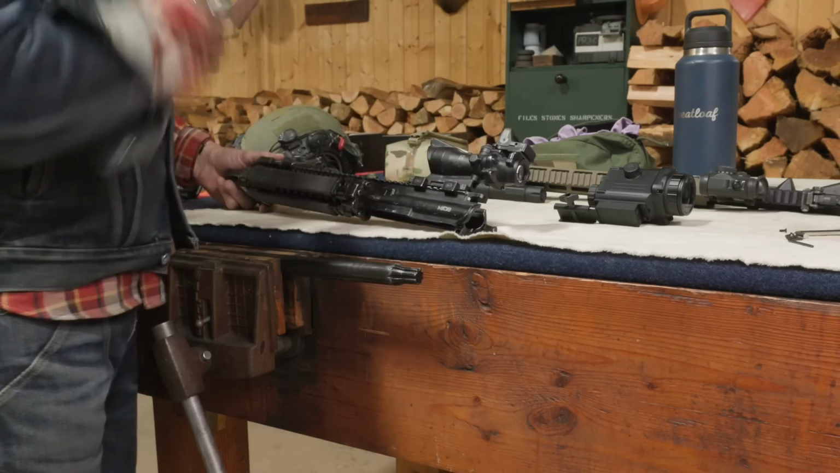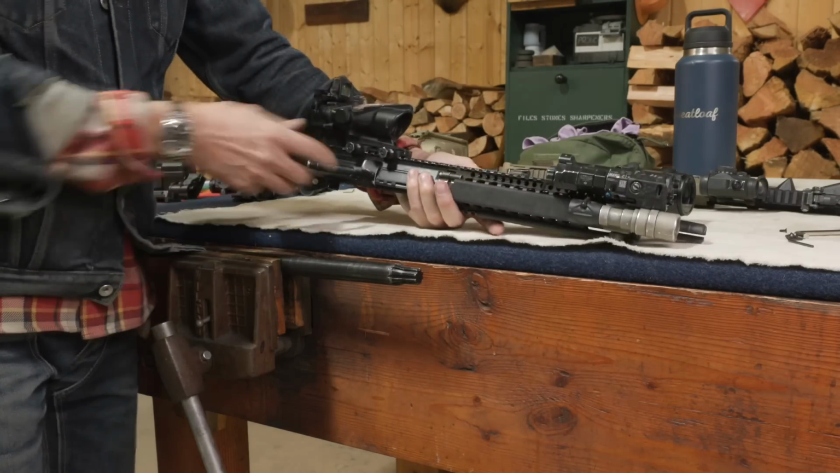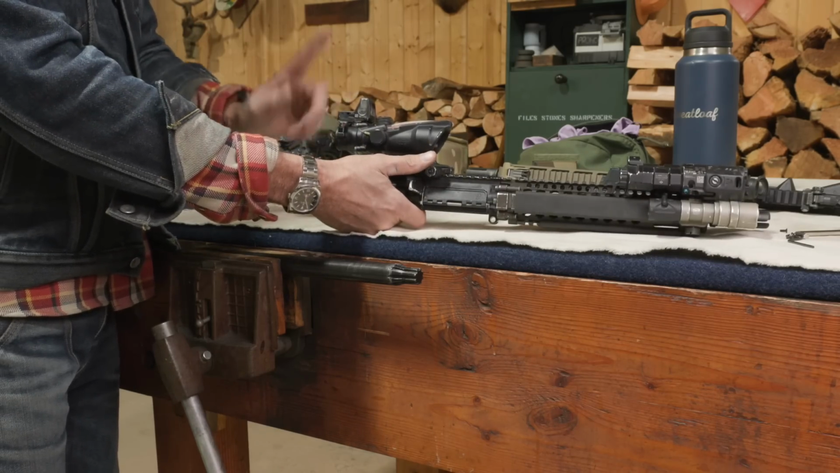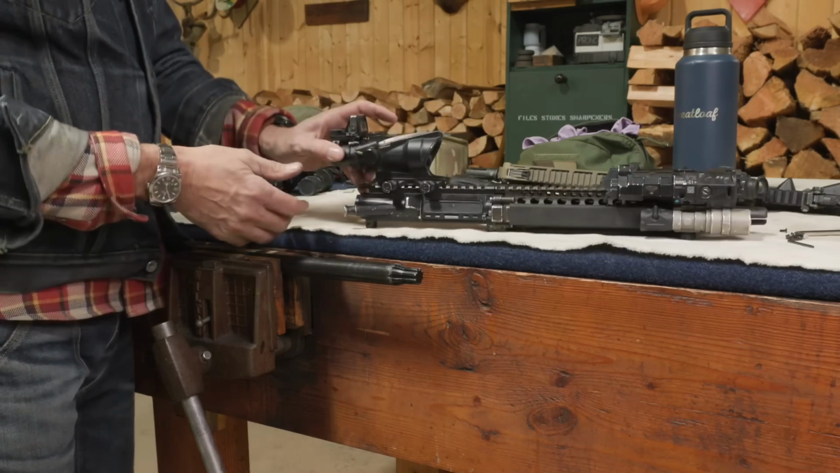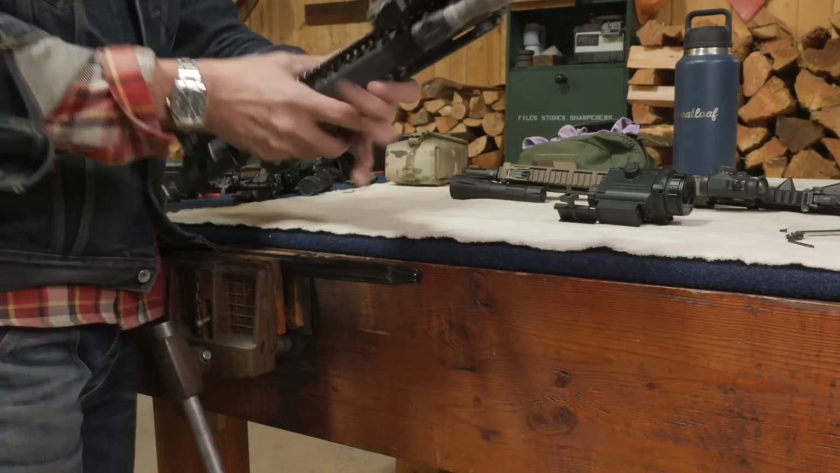I pushed this all the way to the back. If you push these all the way to the back, you solve that eye relief problem. This is the ACSS or ACCS reticle, sadly no longer made, with a Trijicon RMR on the top. And this is all Daniel Defense, all factory. A bolt carrier group. Charging handle I have on that is a Geissele.